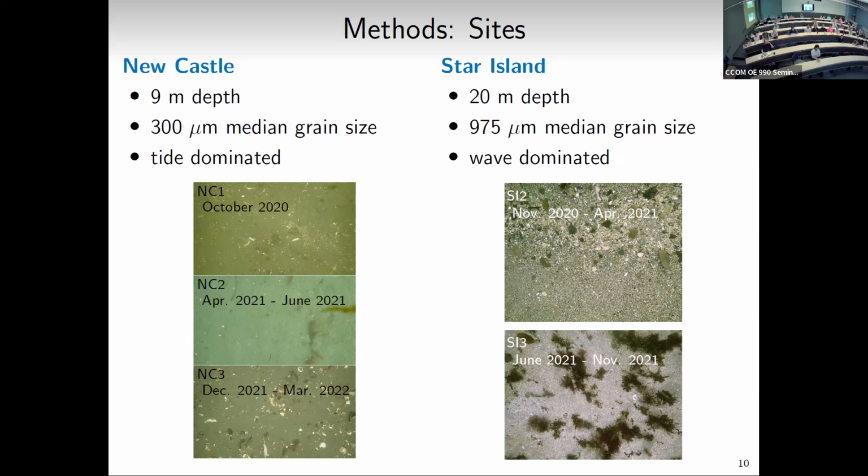And even though you're trying to get back to the exact same spot every time we pick it up and put it back down, you can notice that the seafloor does look different. So even if you're within 10 to 20 meters of that original spot, things are different. And then at Star Island, we have a winter deployment, so fall to winter, I guess spring, November to April, and then a summer fall deployment as well.